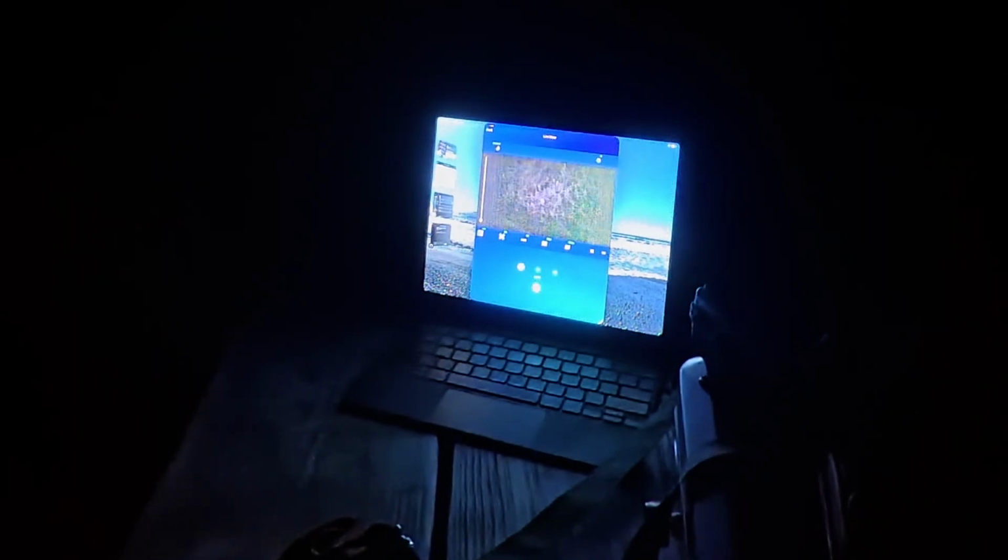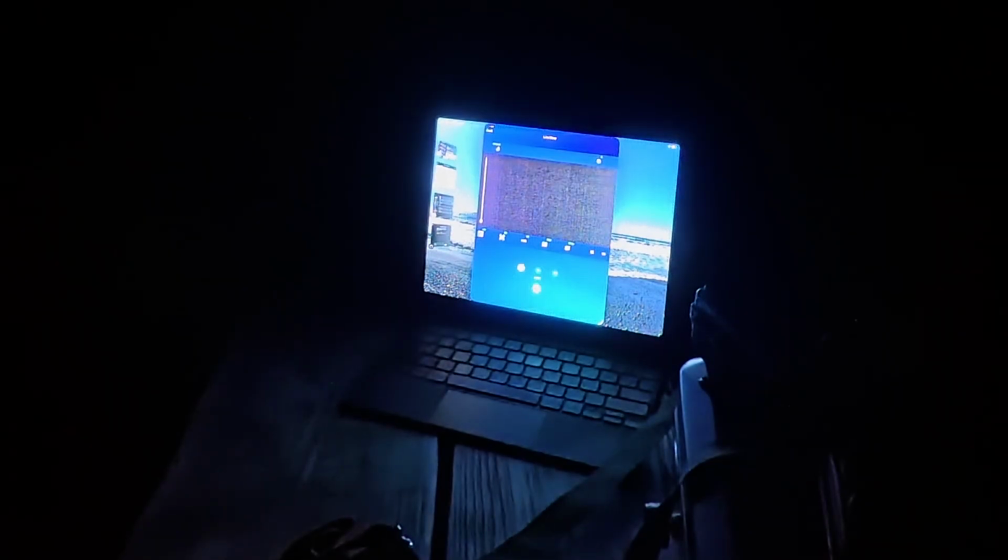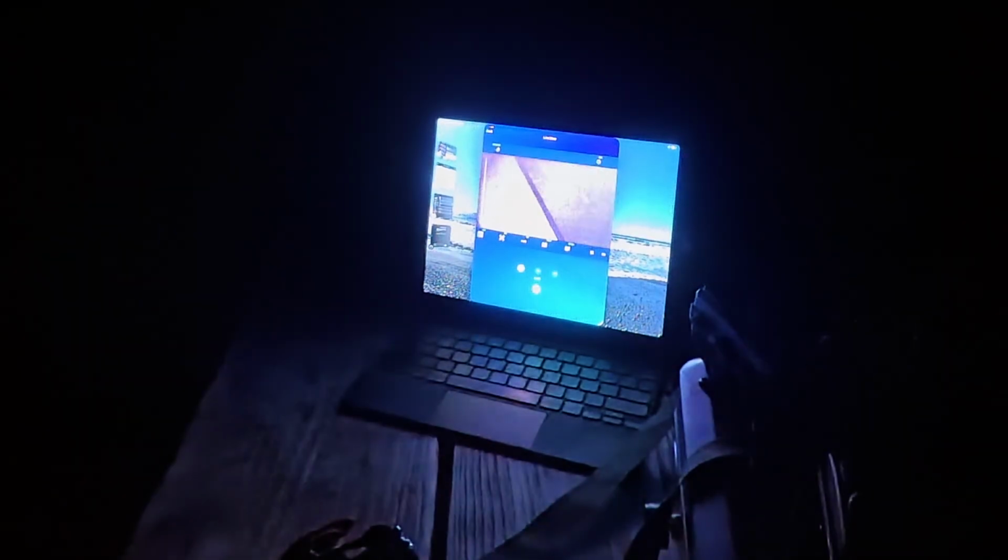So without light, this is what we're looking at. So that's that, and if we turn on our, so that's the bathroom and all that, but have I turned it on or off? I've got my illuminator on. There it is.